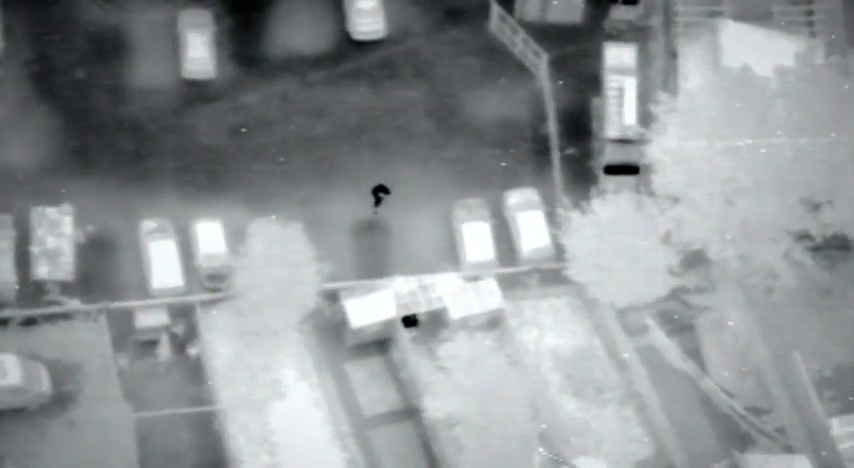Stop where you are. Stop. Face the wall. This guy's literally on the other side of the wall to you, under a covered shed. Yeah, that's good. Behind that vehicle. Yeah. Good cover. No change.